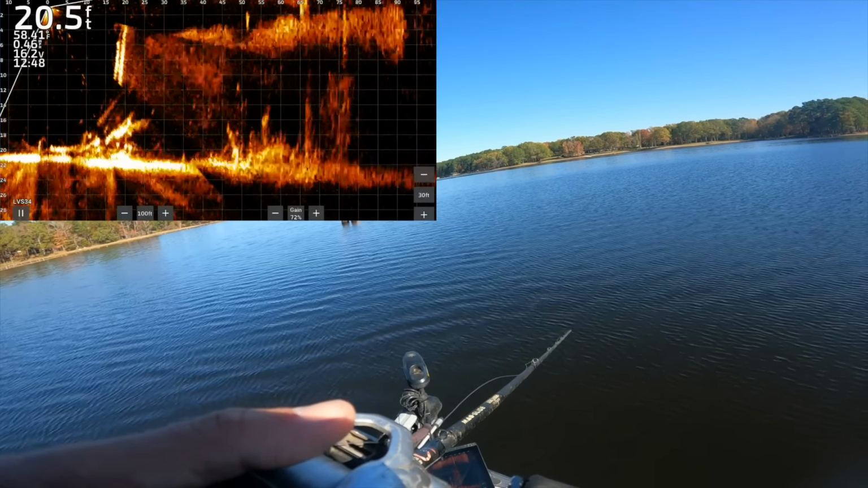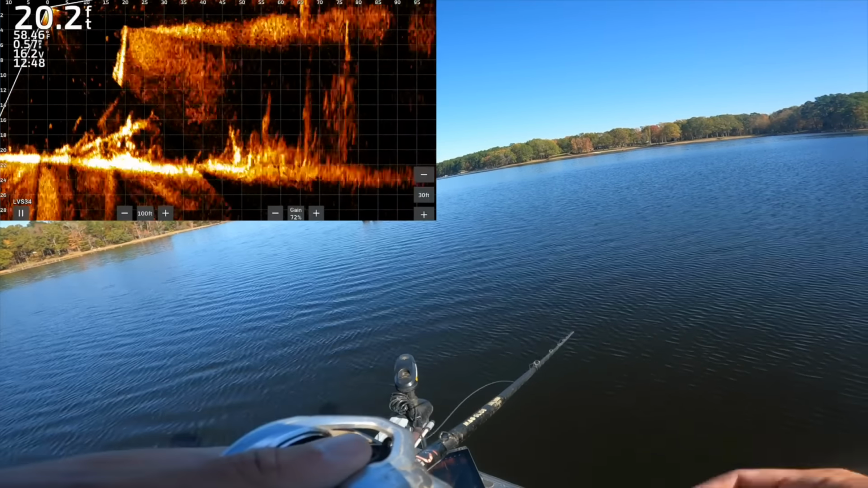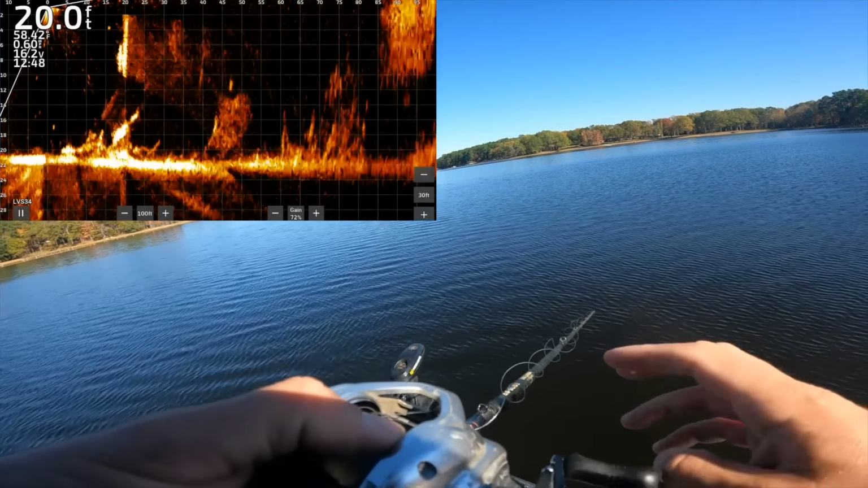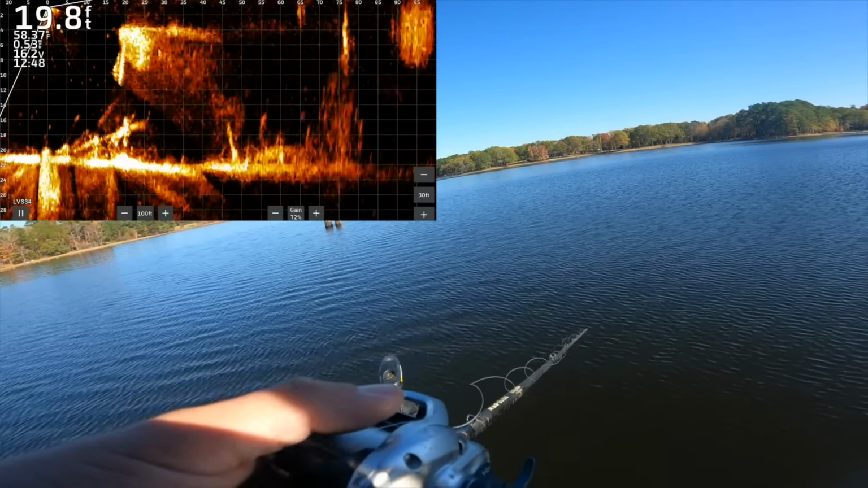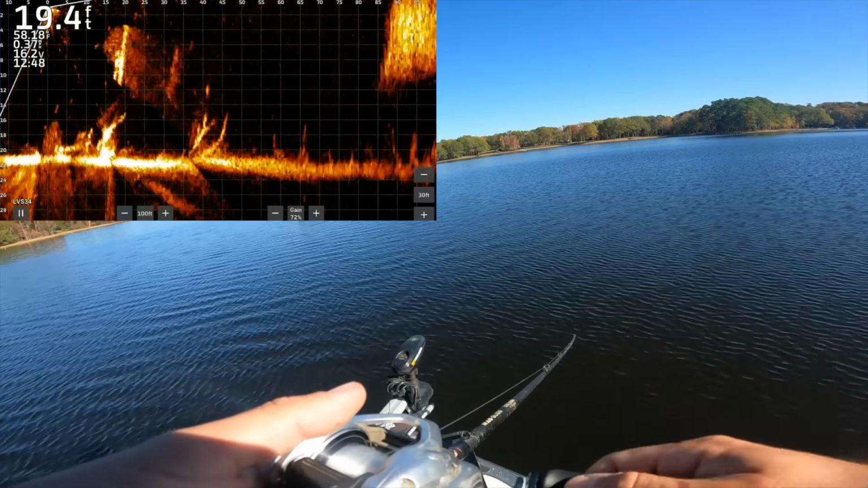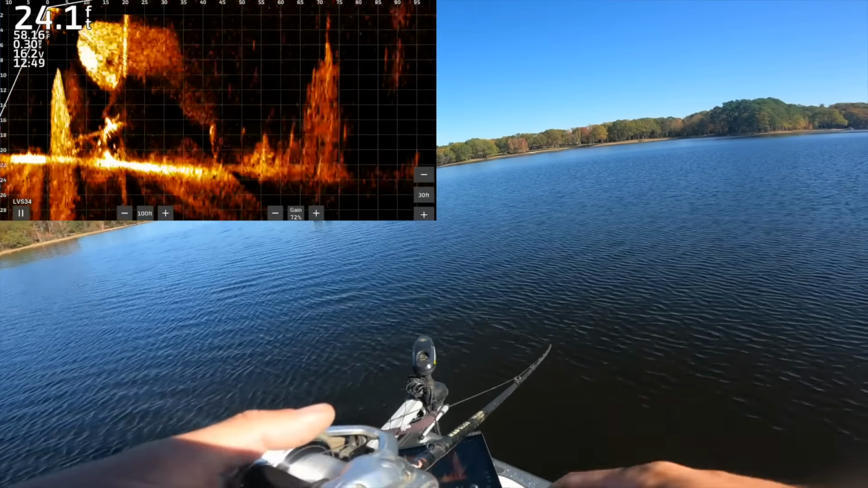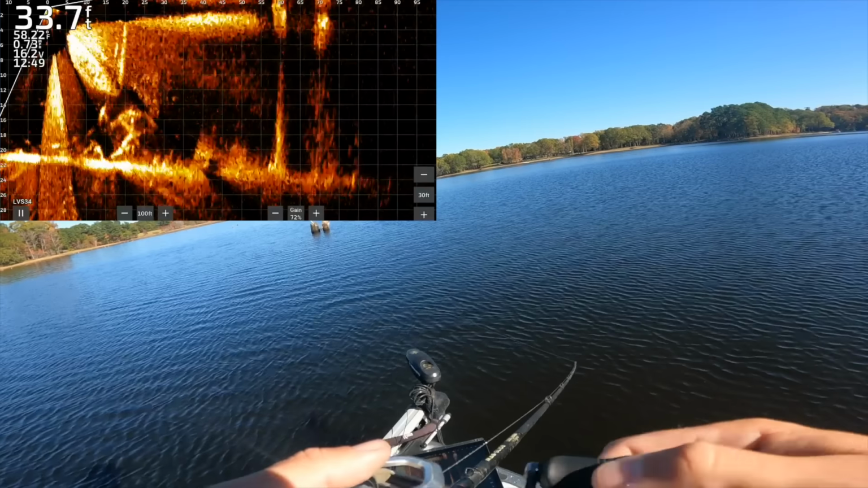Yeah, I'm not even gonna get this down there. My glide's still up there at 4 feet below the surface. You can see it slowly. That was a terrible cast too. Wow, good job, Ben. But I need to put a little more weight on it. It's looking less like a fish all the time.